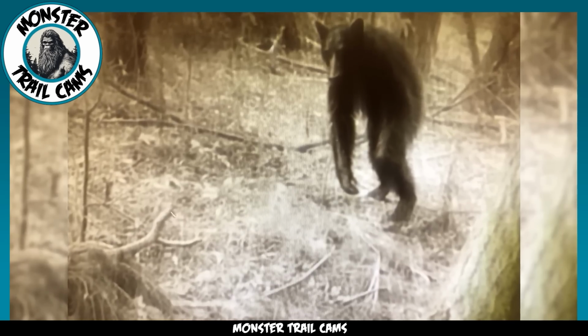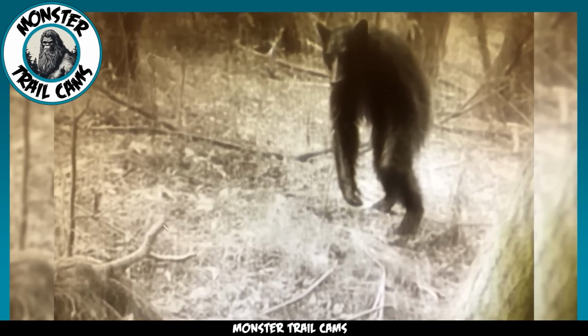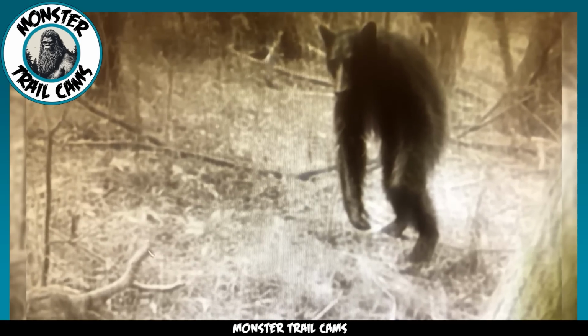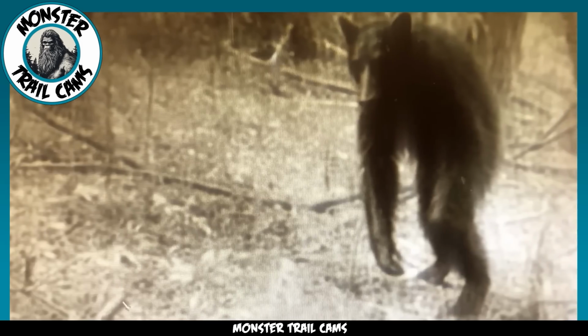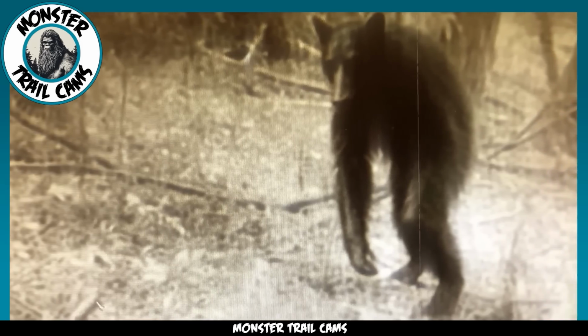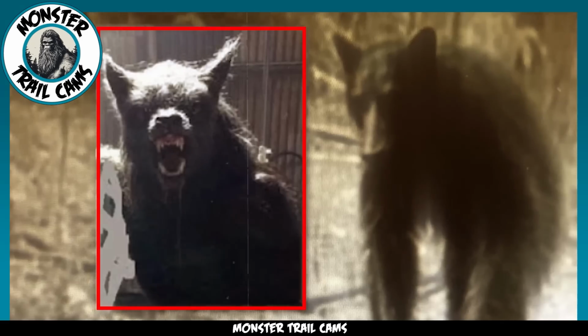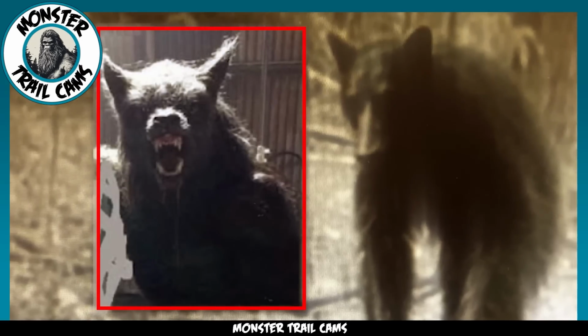We've got a still photo here, snapped from a trail cam, and let me tell you, it's a doozy. At first glance, you might think it's just a simple bear caught in the act, but oh boy, there's so much more to this story. So take a closer look at this peculiar creature.